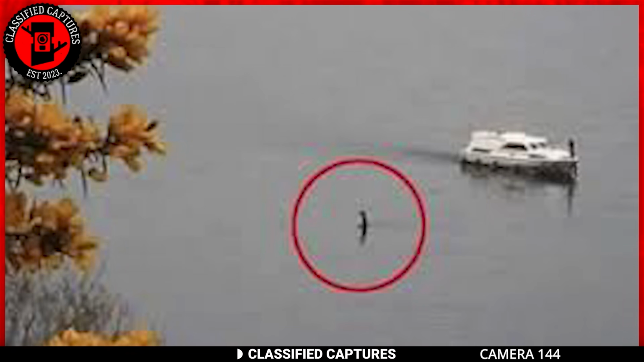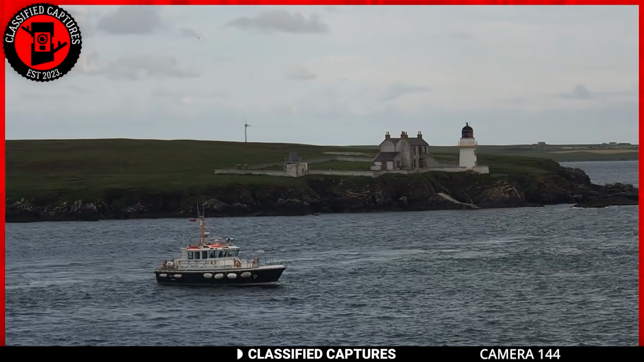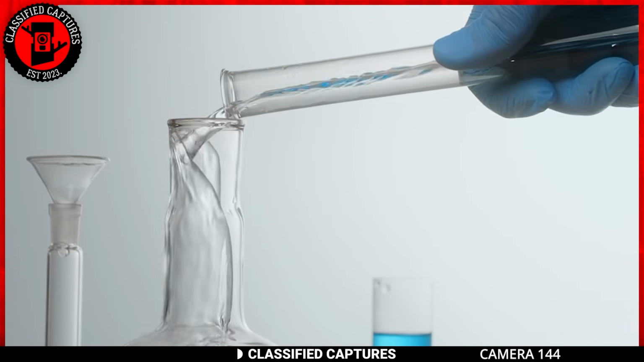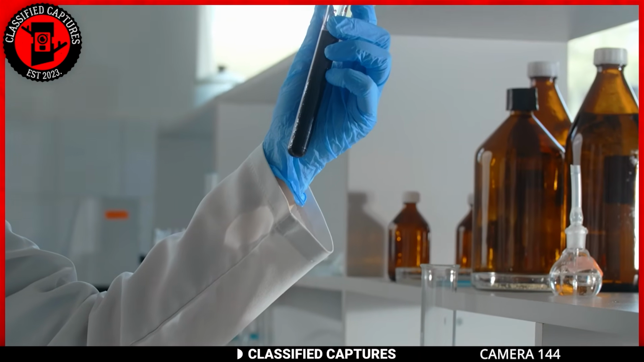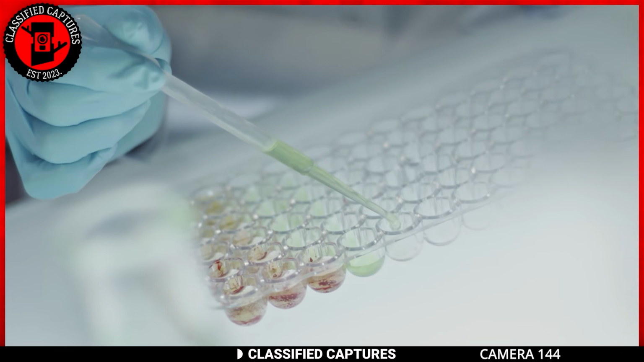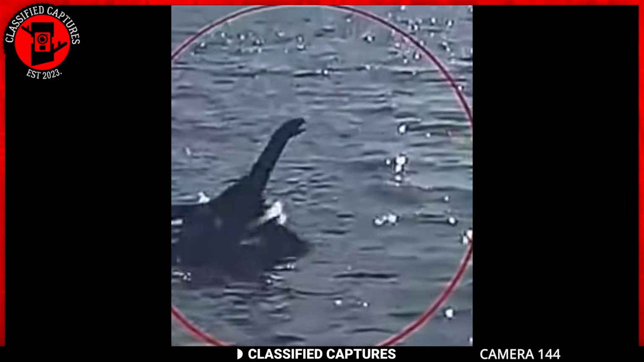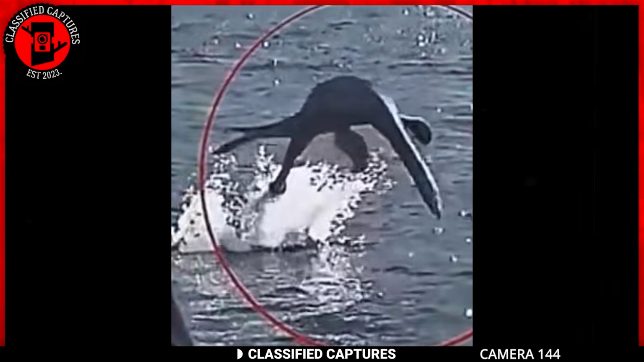In the decades that followed, numerous scientific expeditions and investigations were launched to study the phenomenon. Various methods were used, including sonar surveys, underwater photography, and DNA analysis of the loch's waters. While some studies yielded inconclusive results, others suggested that the reported sightings could be attributed to natural phenomena or misidentification of known animals. Despite this, the legend of the Loch Ness Monster continues to captivate the public's imagination, and the mystery surrounding it remains unsolved.